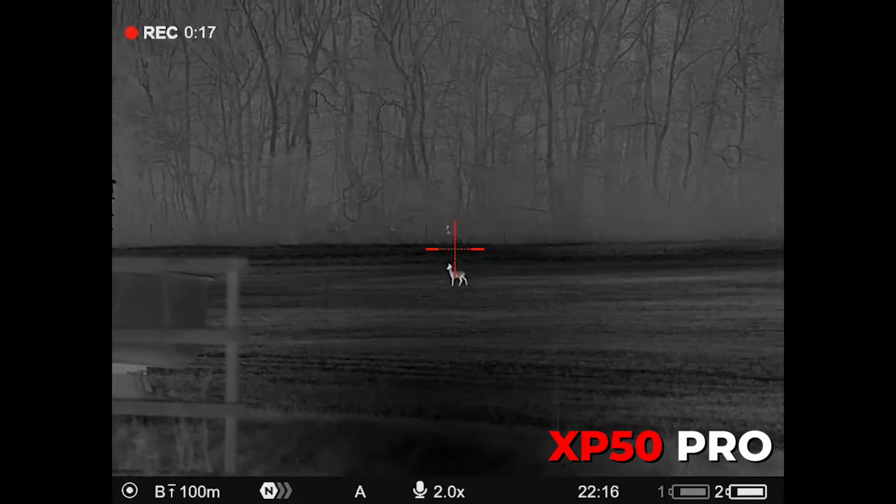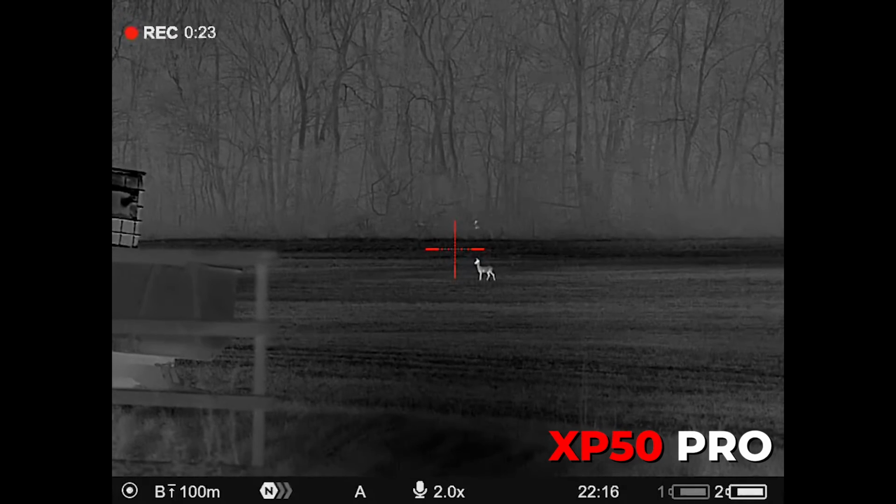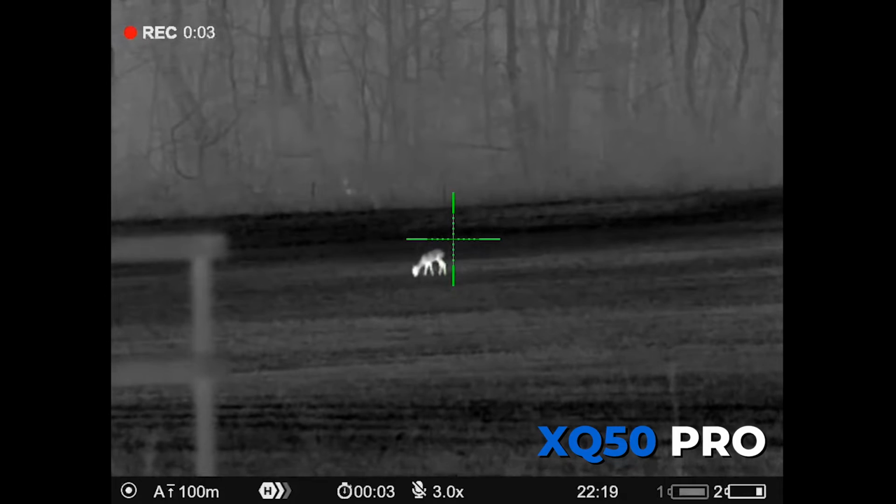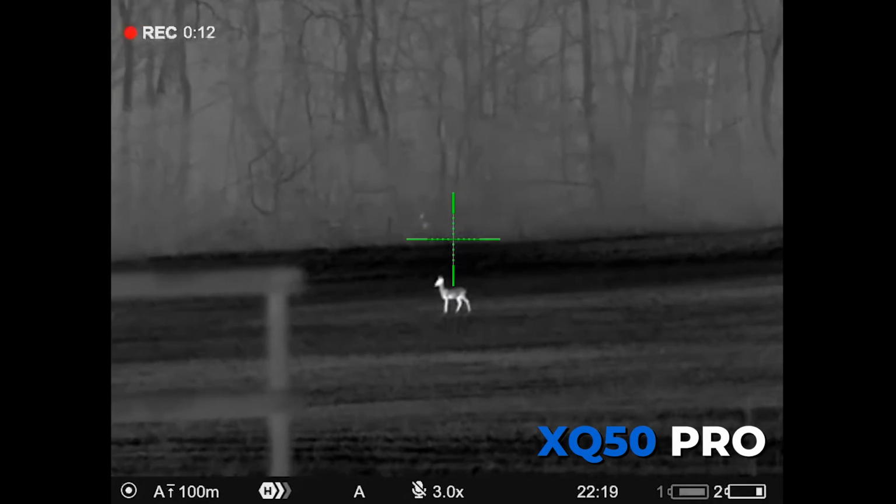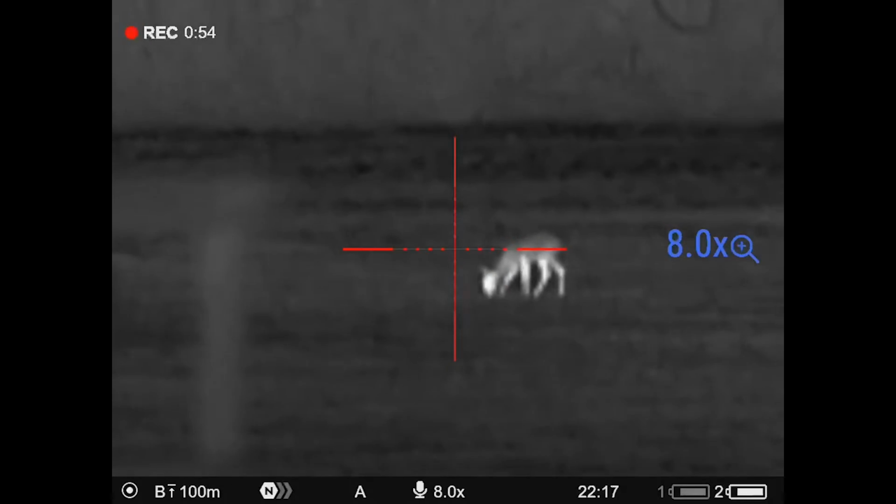And with the XP, you'll see again behind it, I will go on about it, is the quality. You will see there's a heat source in the wood line. When I was looking through my eyepiece, I could see it was another deer that was moving around in there. It's going to be a bit different because of the transference, etc. But with the XQ, you can see something was in there as well, but it just wasn't as clear in the depth of what you had, which is what it's all about. But that tree line is in excess of 250 meters, and you're looking at a heat source inside the wood, which is pretty special.